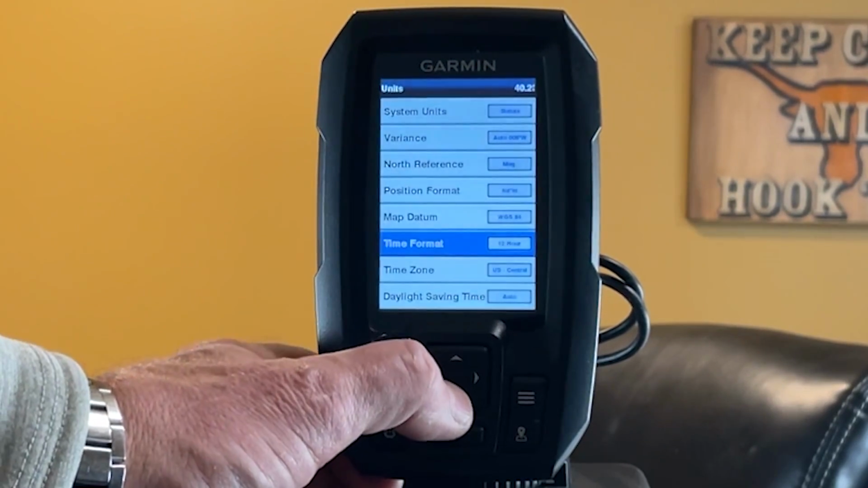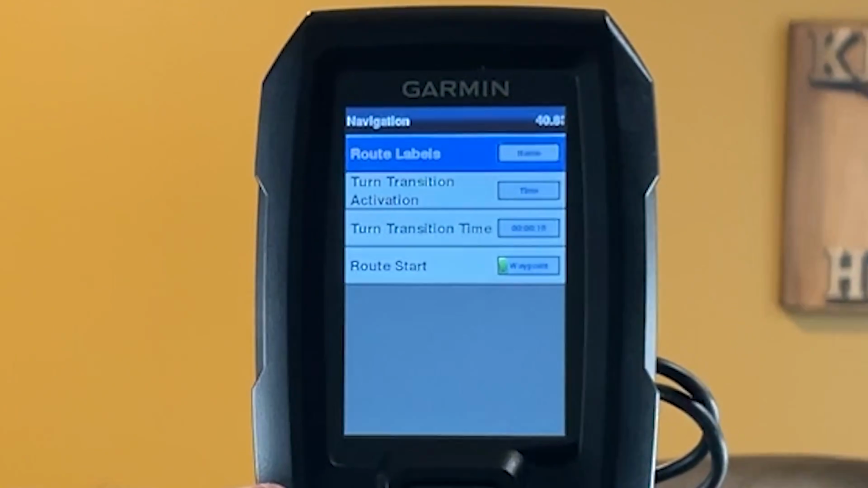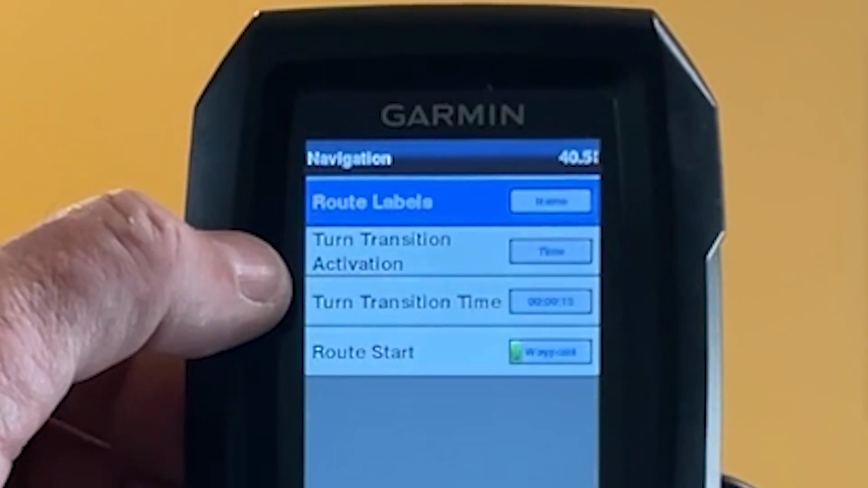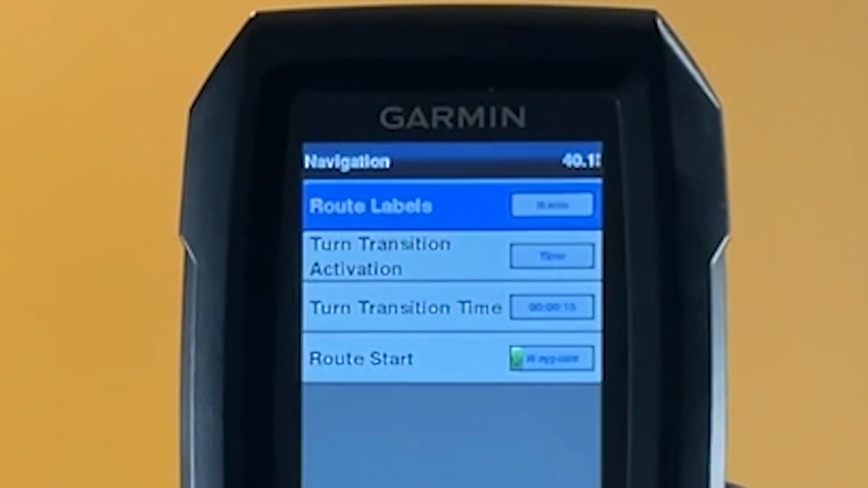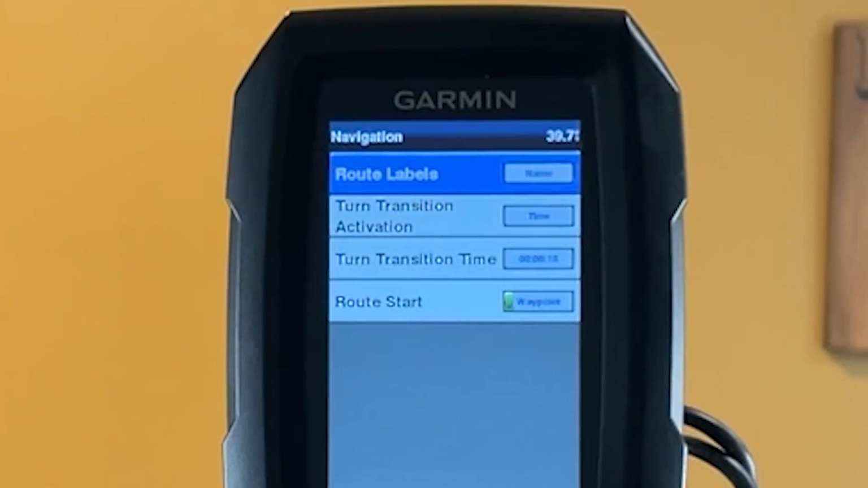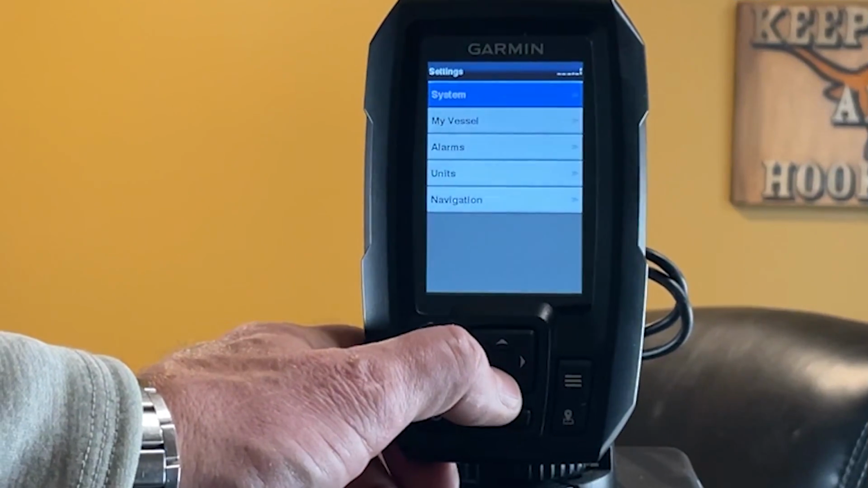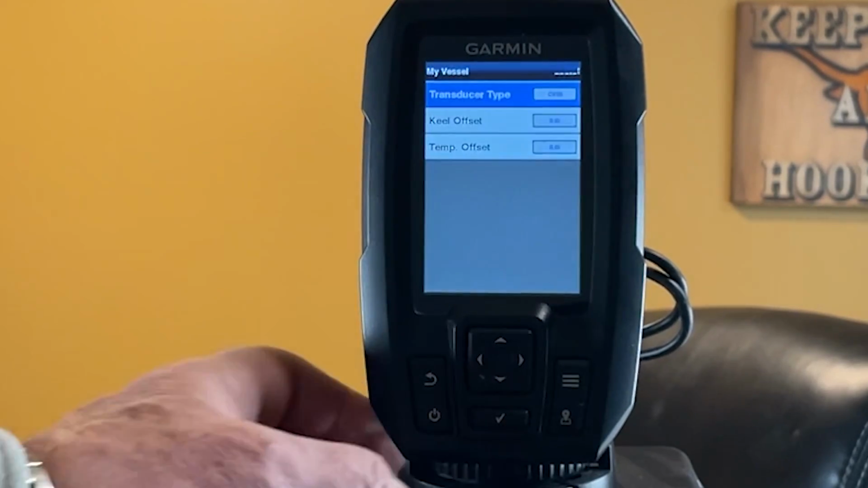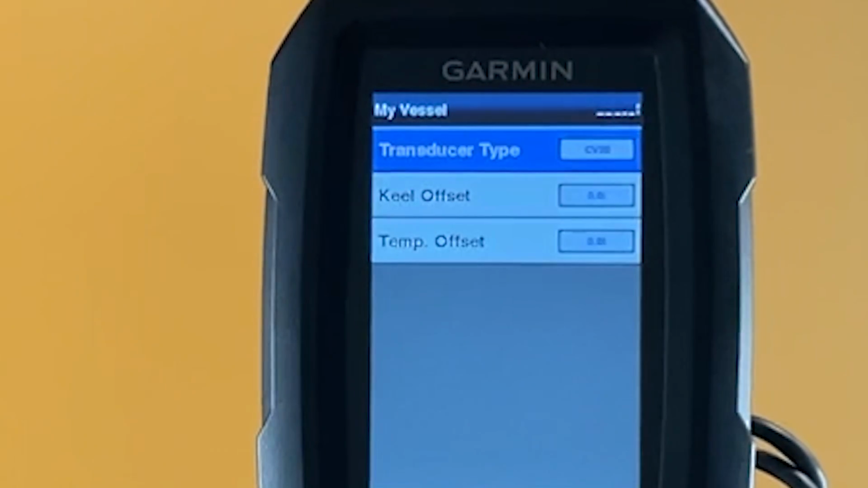All right, and then all your time formats and navigation, quite a few different options there. If you want the turn transition time to show up or the turn transition activation. I didn't play with that a lot with this unit because I really wasn't going out that far. I just had it on a kayak. Go to my vessel. My vessel has a transducer type. You can see I've got a CV20. So I do have the clear view capabilities on this particular unit.